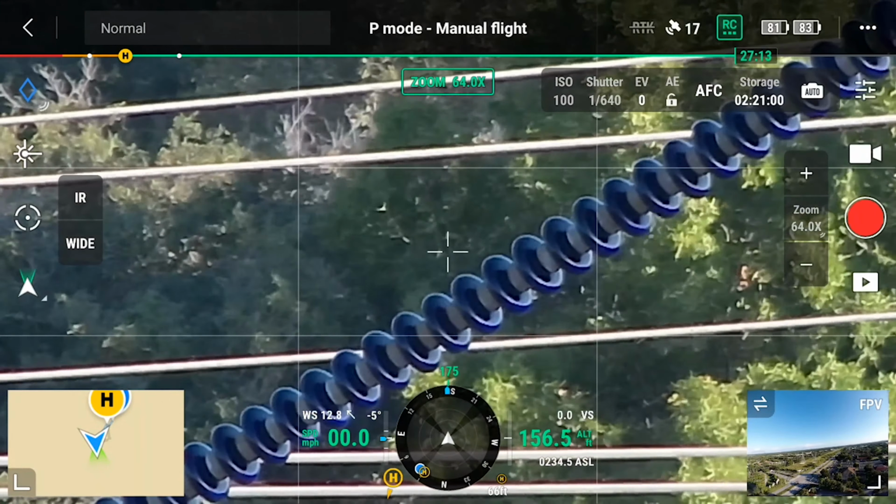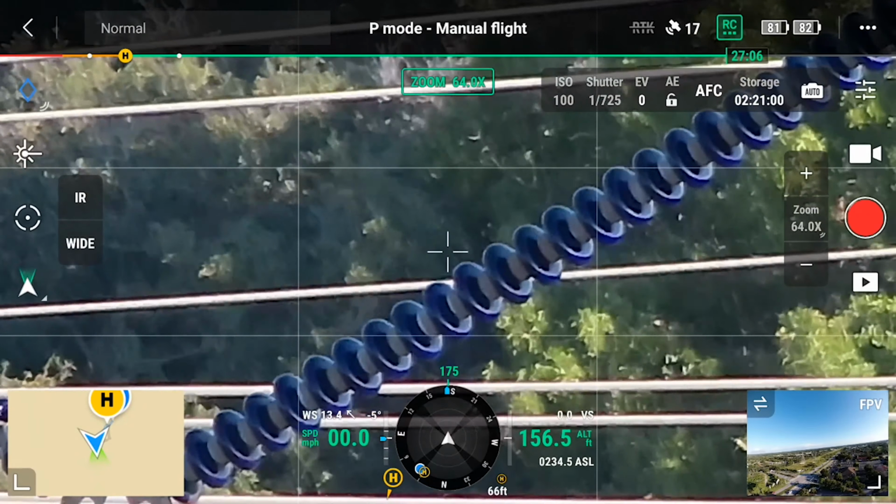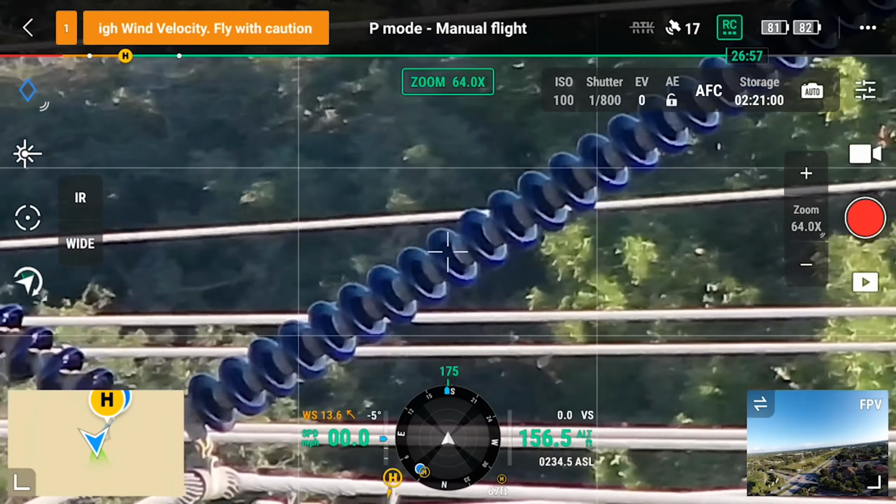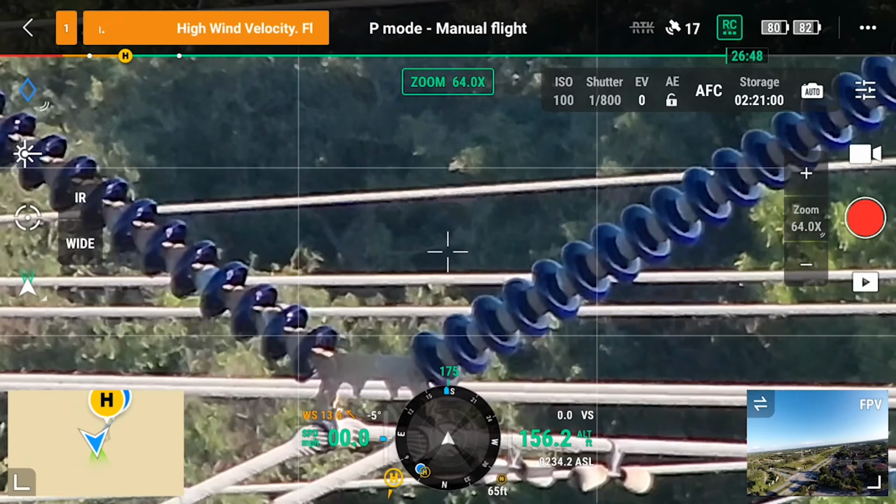So for me, this is more than enough. And I know that the megapixels on the H20N zoom sensor is not as impressive as the H20T, but this is absolutely just fine for those situations where it's an emergency only. This is gonna totally get it done.